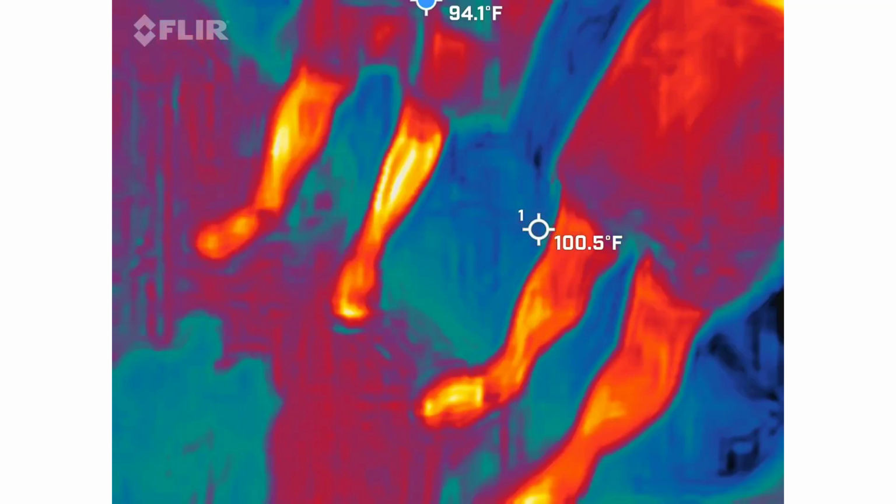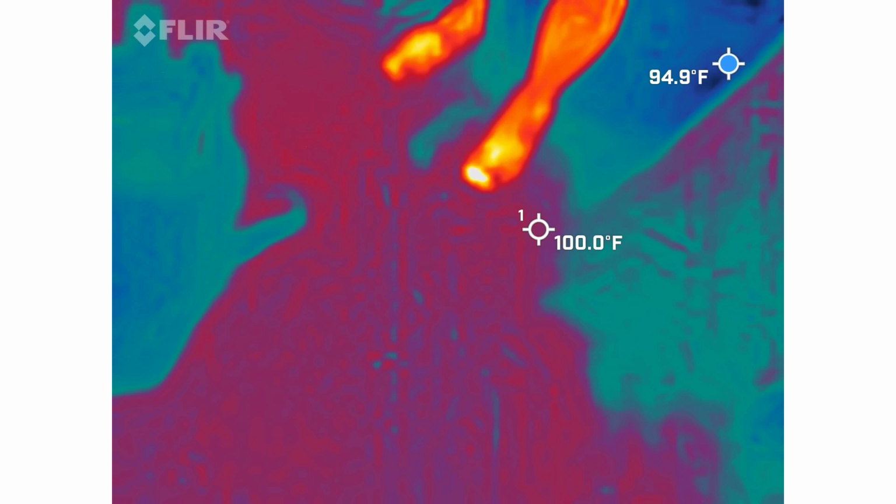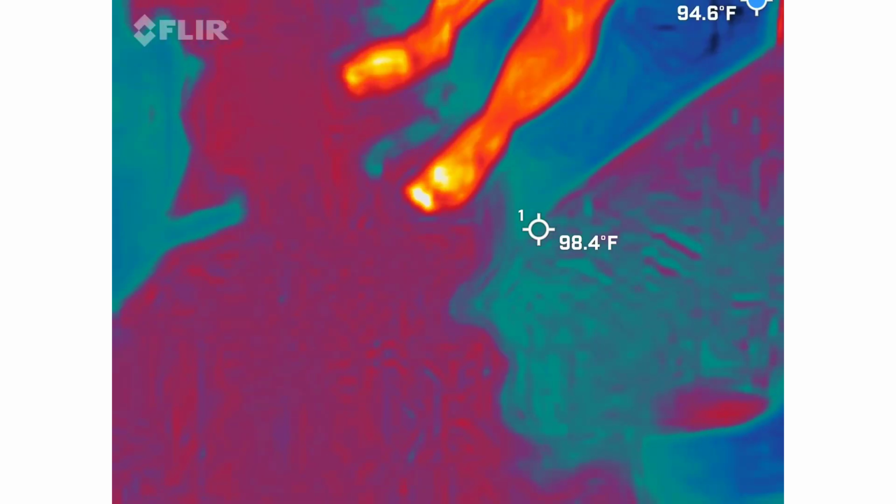So hopefully we're going to see anagrams, initials, full names. We never know what's going to pop up. It hasn't been super active just yet. Gina has been getting little things here and there, mainly initials, at the cemetery.